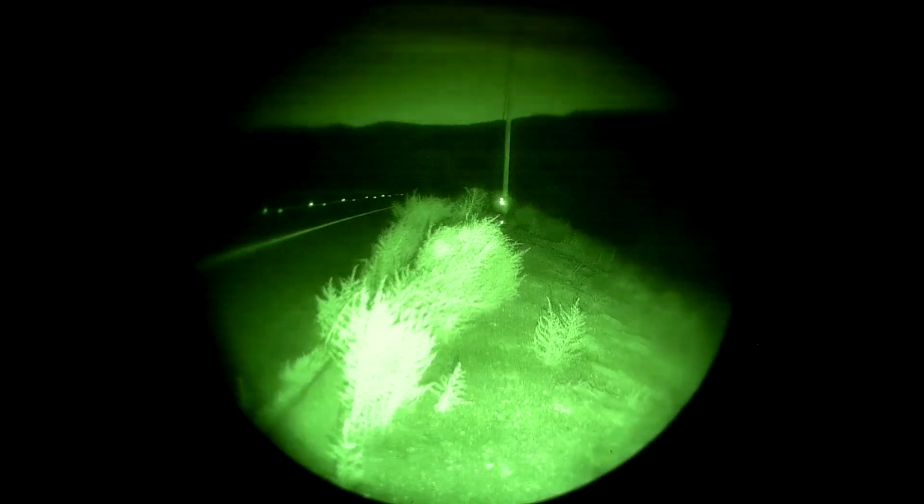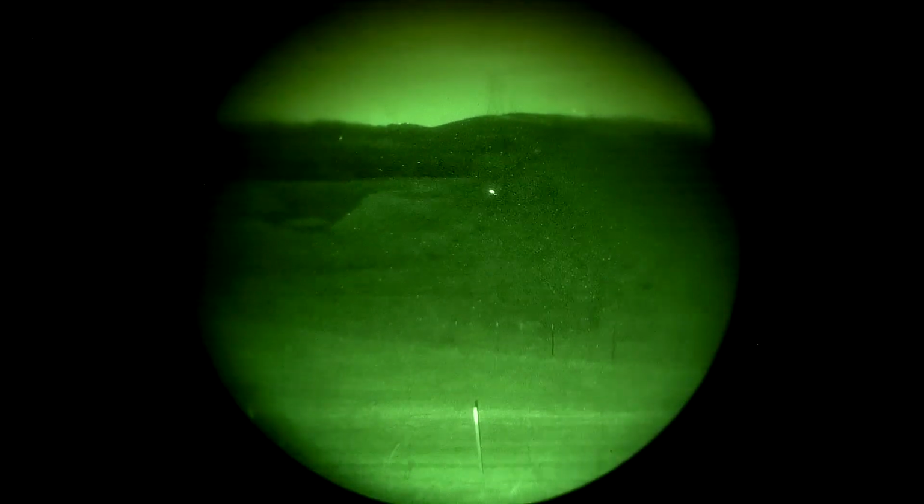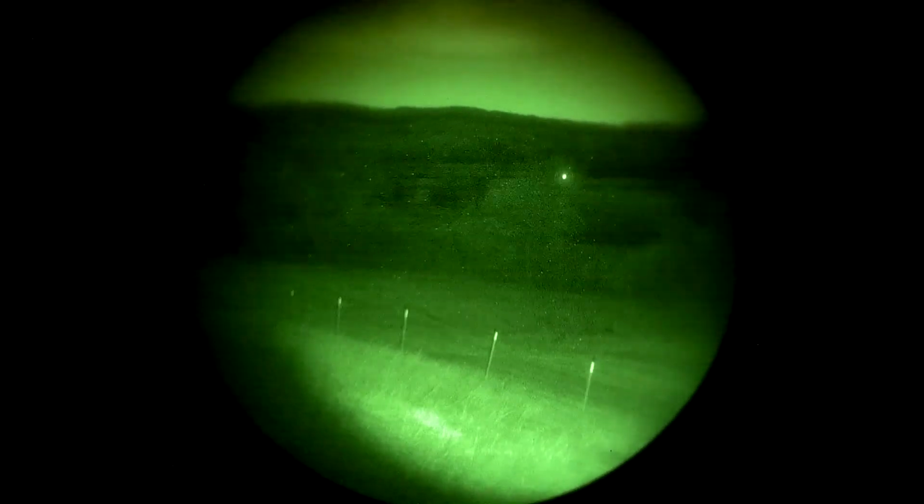25 yards, 200 yards, 400 yards, 600 yards. Now that's close range. We're going to do medium range.